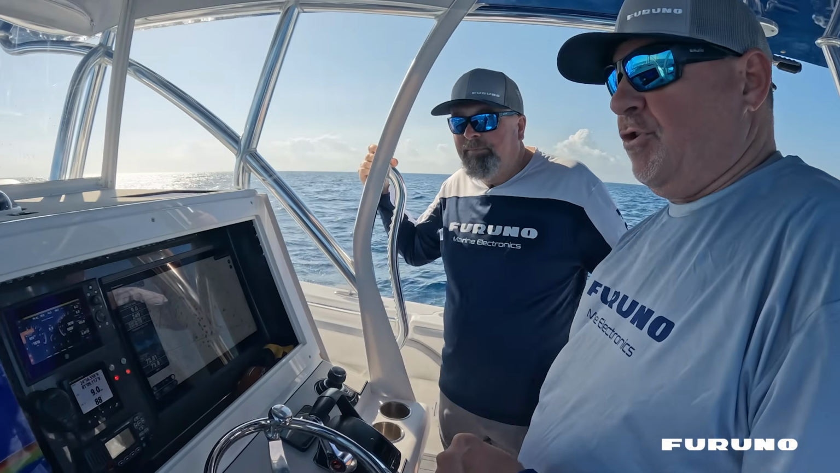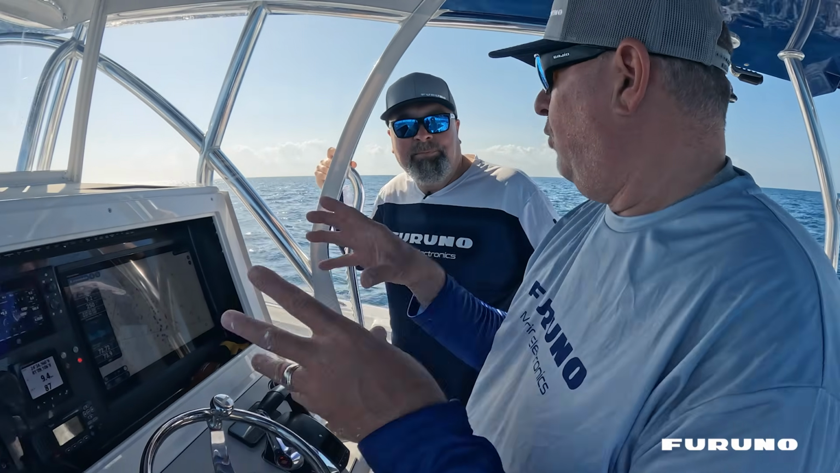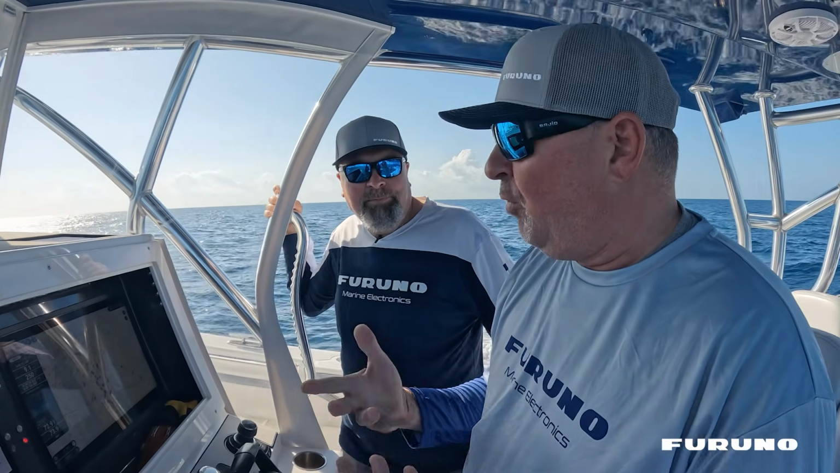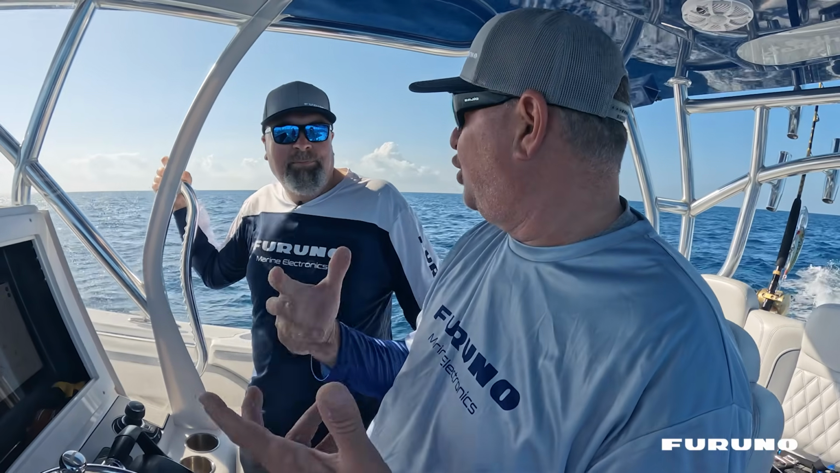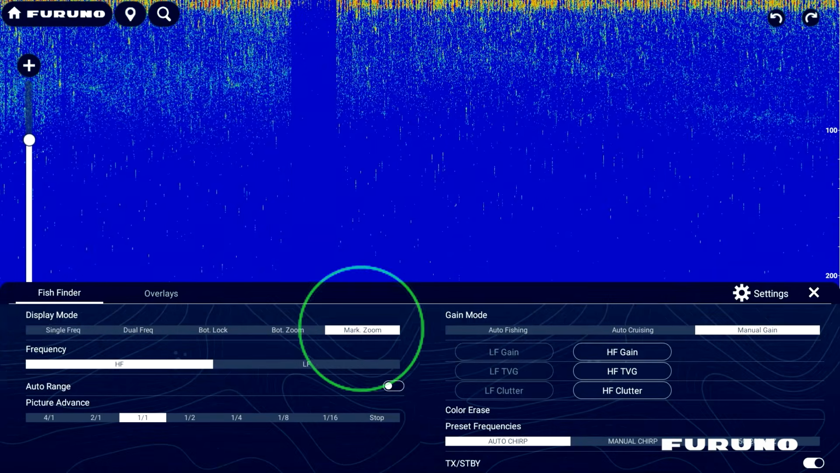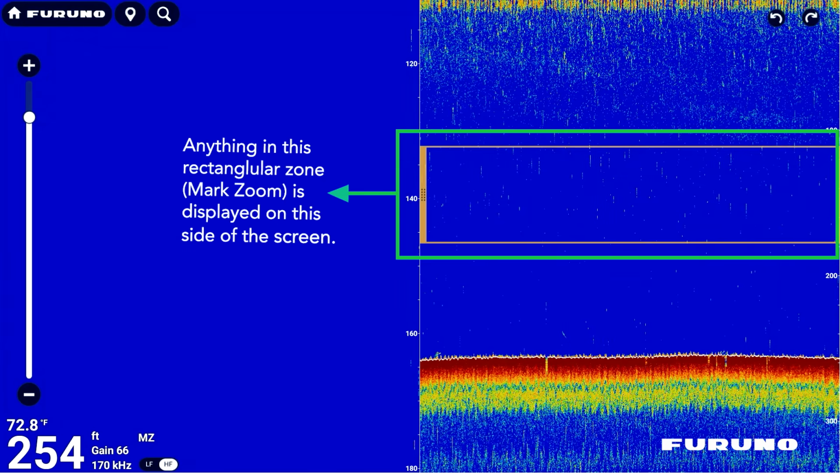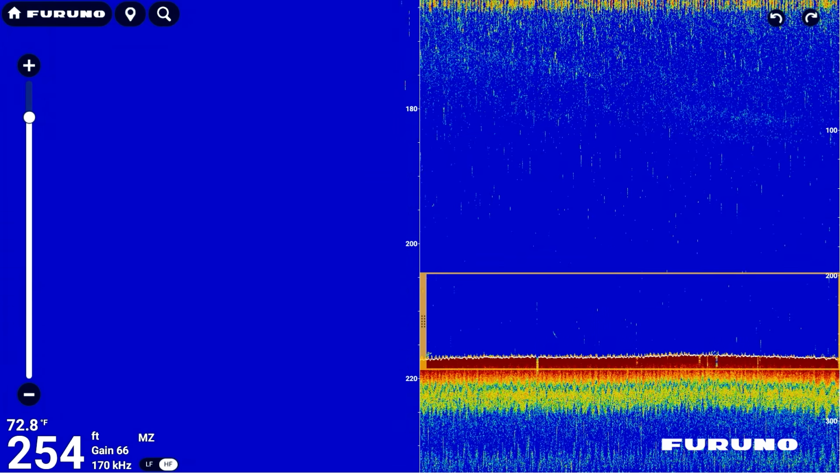Jeff, another really cool feature, okay? There are times when, particularly when we're bottom fishing, where we want to zoom into the bottom, right? Sure. However, there are other occasions when we're chasing pelagic fish, may it be wahoo, blackfin tuna, whatever it may be, where we want to see an enhanced image of a particular zone in the water column. So I can simply scroll up, okay, click mark zoom, and now I have this rectangular image, and anything in that zone is going to be zoomed in on the port side of my multifunction display. And I can simply move this zone wherever I would like it.